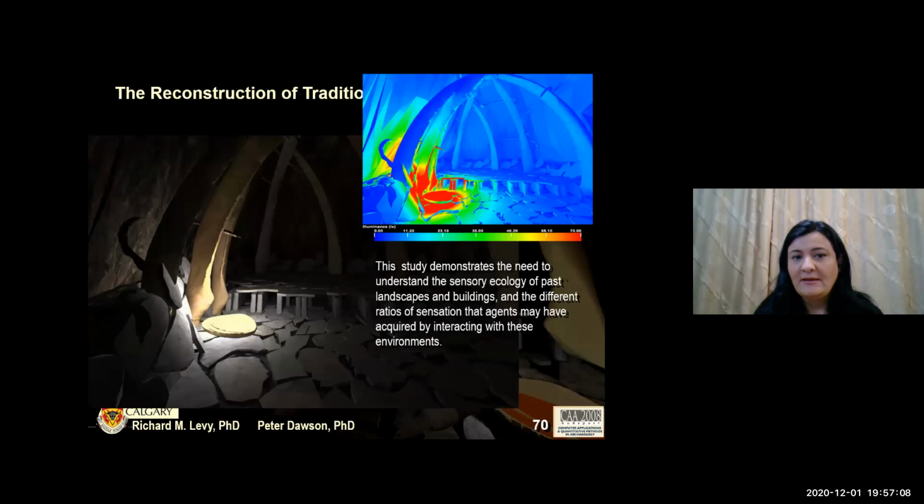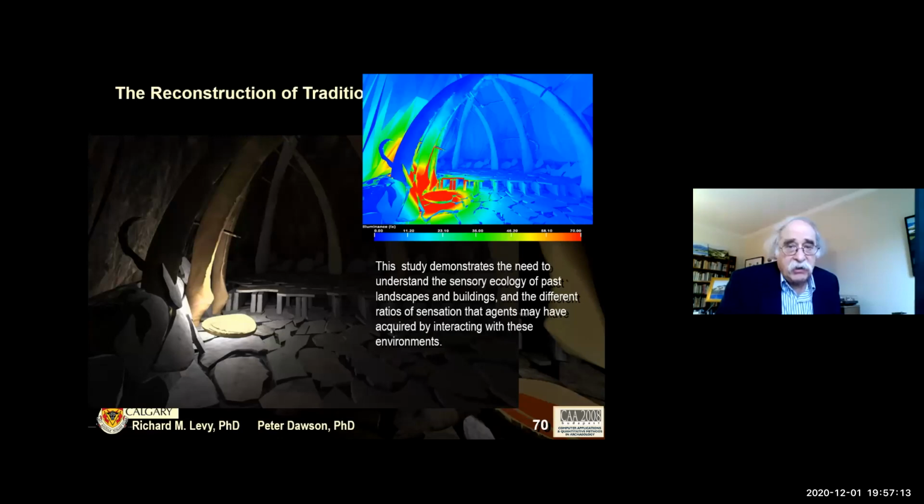We also did lighting studies based on our measurements of whale oil lamps.